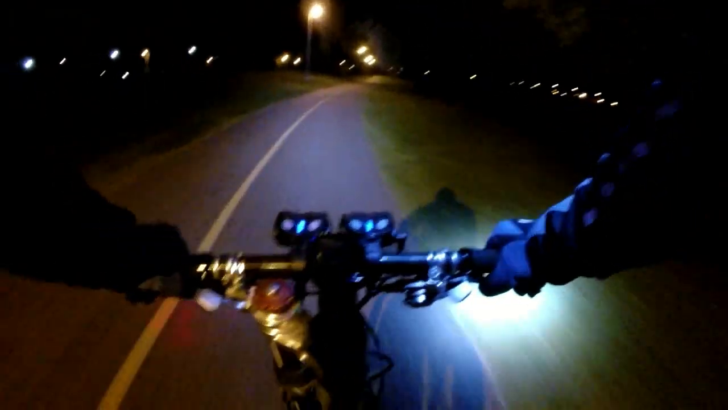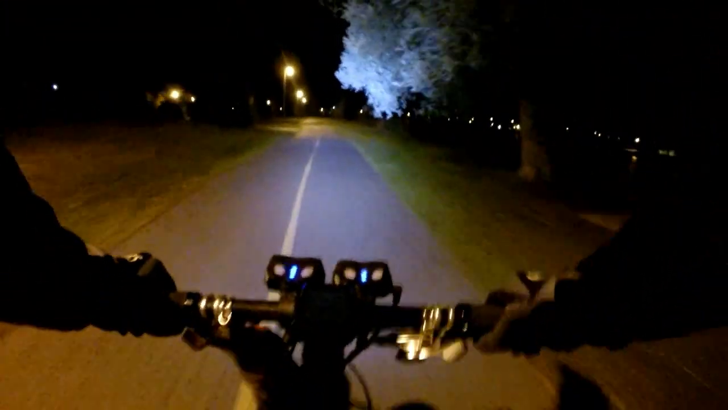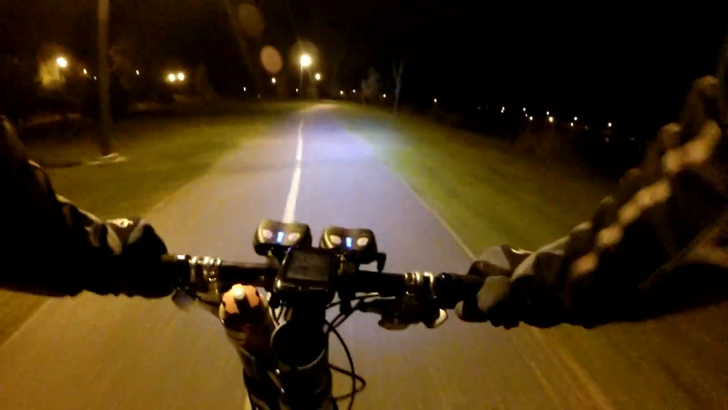So we've been out for 15 minutes, and the plan is to ride for an hour and a half, so it's a fair number of laps. That's okay, this is a really fun loop, and like I said, it's much safer than dealing with street traffic at night.